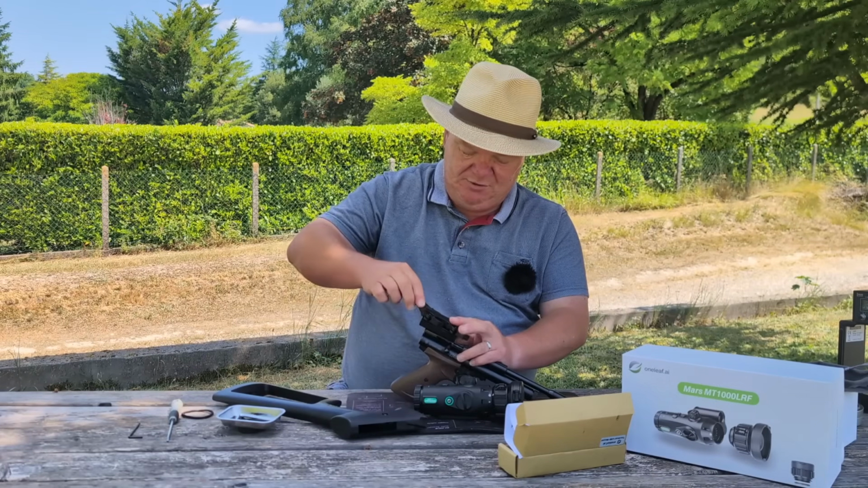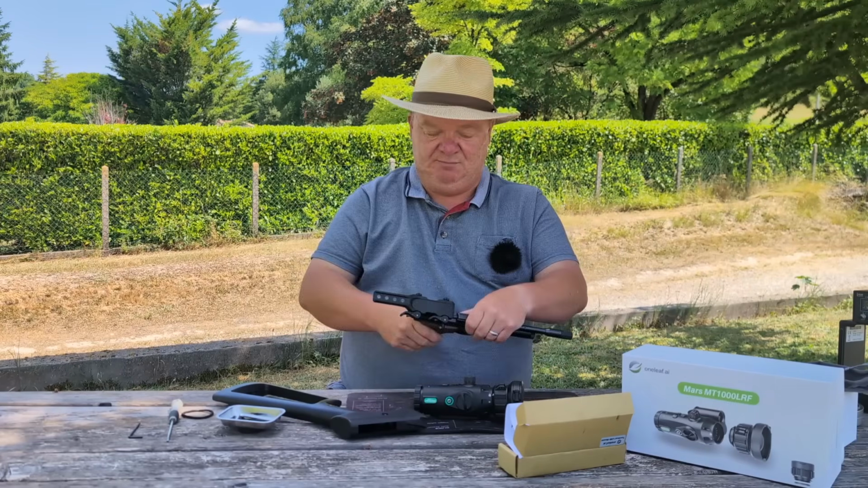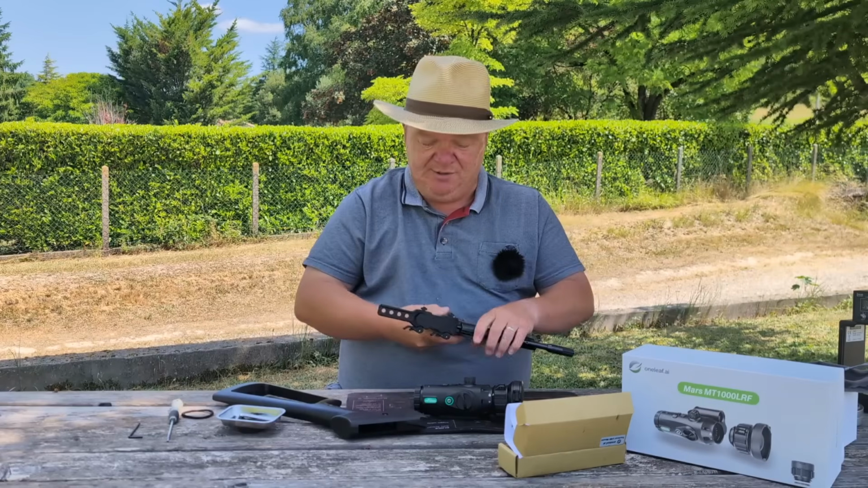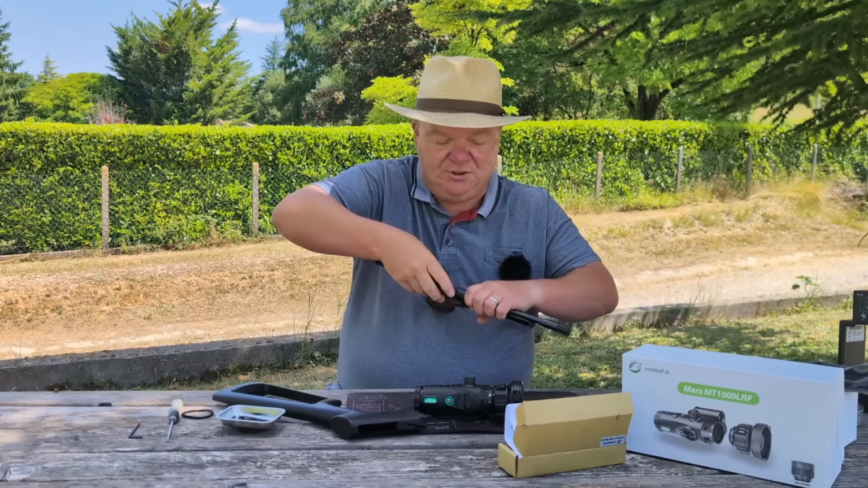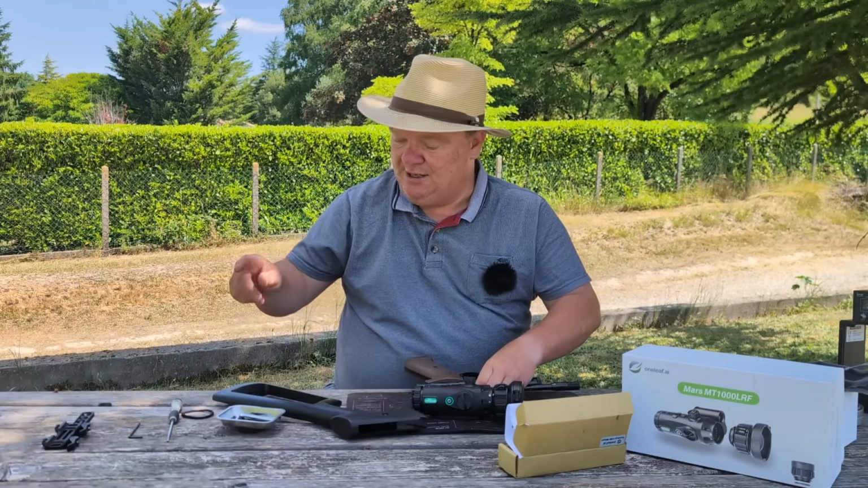So that goes onto there. They come around there. Oh, do you know what? That's perfect. Straight off. Absolutely no movement in that whatsoever. So I will, there's a little releasey lever there. Take him forward, take him forward. We'll take this back off. We'll mount the stock. That's what we're going to do next.